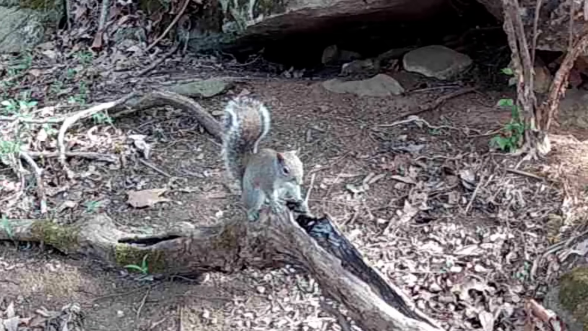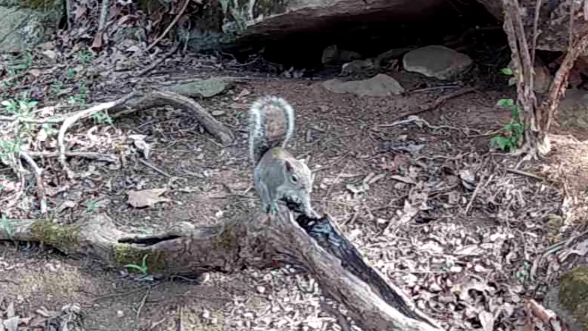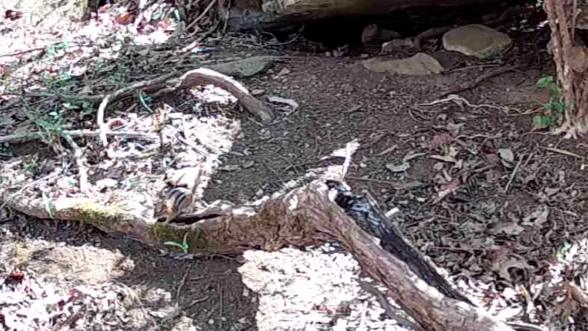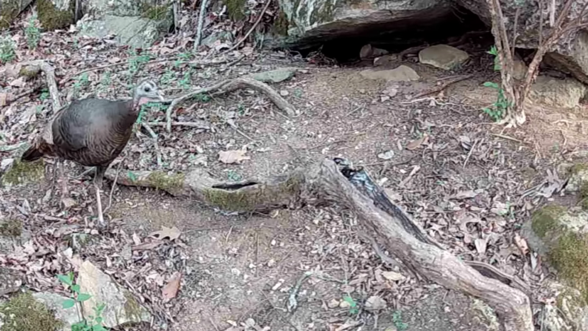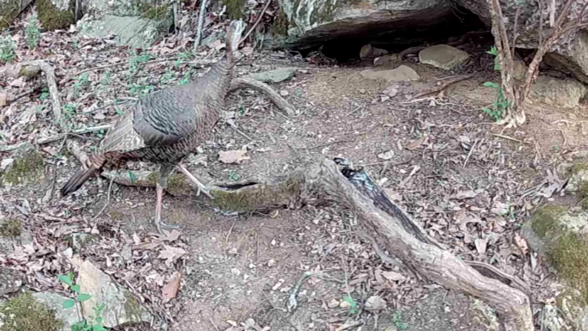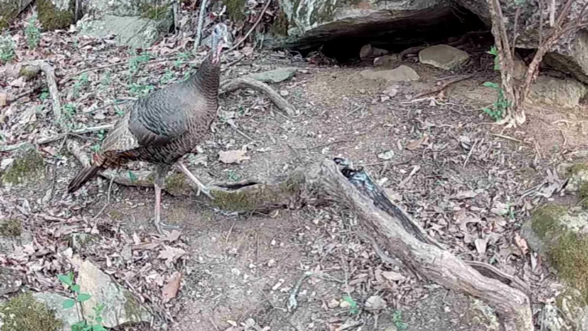And up the rock, there's little Ricky on his perch. And little Chucky, the little ground squirrel chipmunk. And the turkeys crashing through here too. All the animals are moving around good. But so are them coyotes.